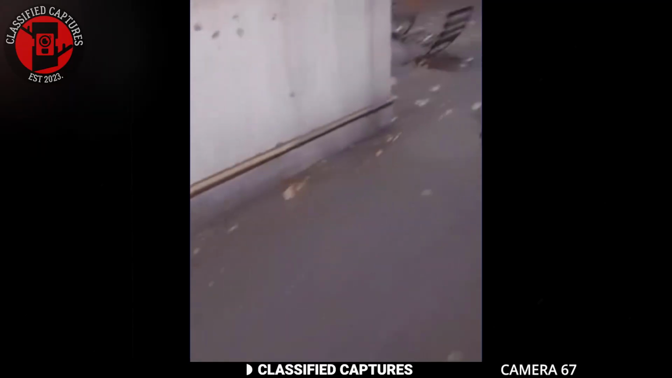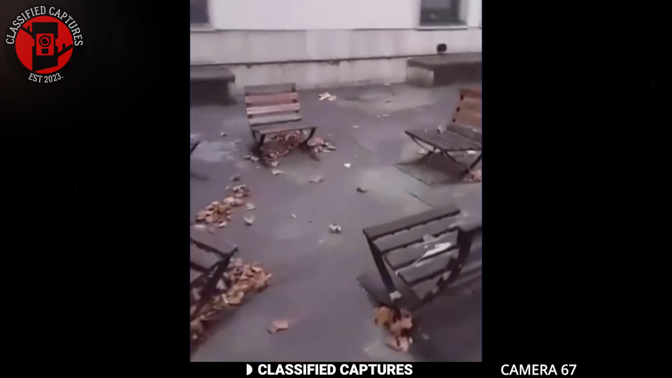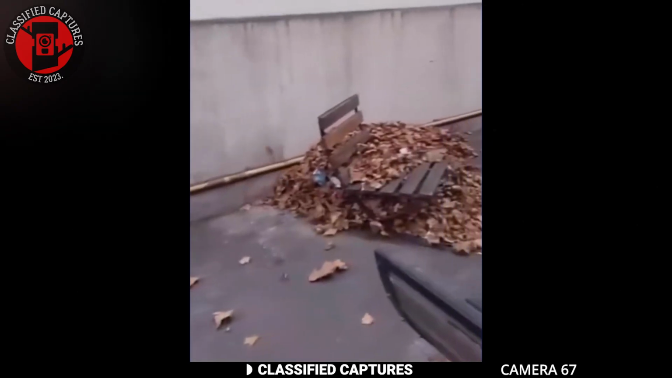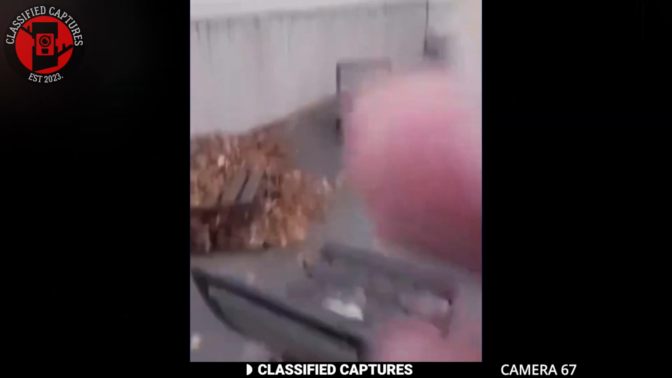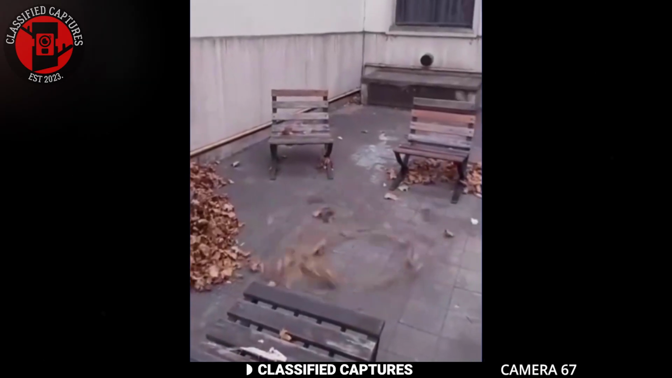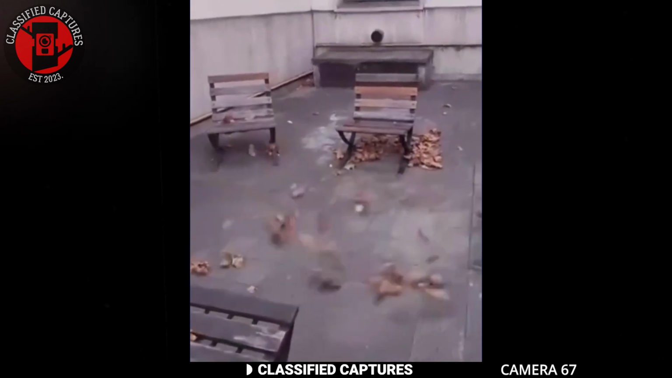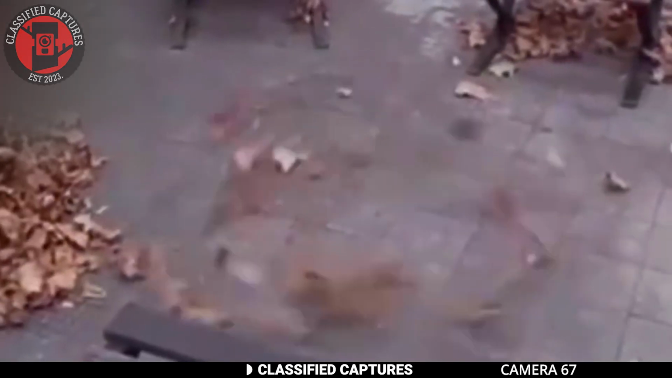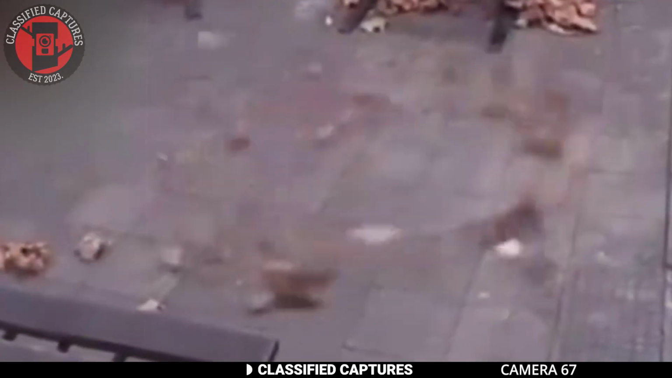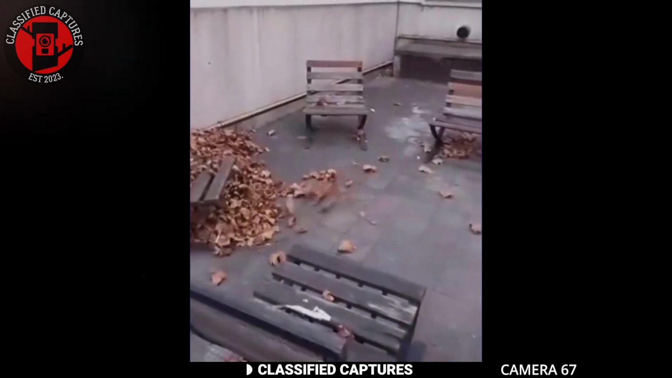In the eerie depths of an abandoned building, a daring explorer stumbled upon a rather unusual scene. In the backyard of this building were 5 wooden chairs meticulously arranged in a circle, facing each other. While this may look ordinary to some, something strange occurs in the middle of that circle of chairs.